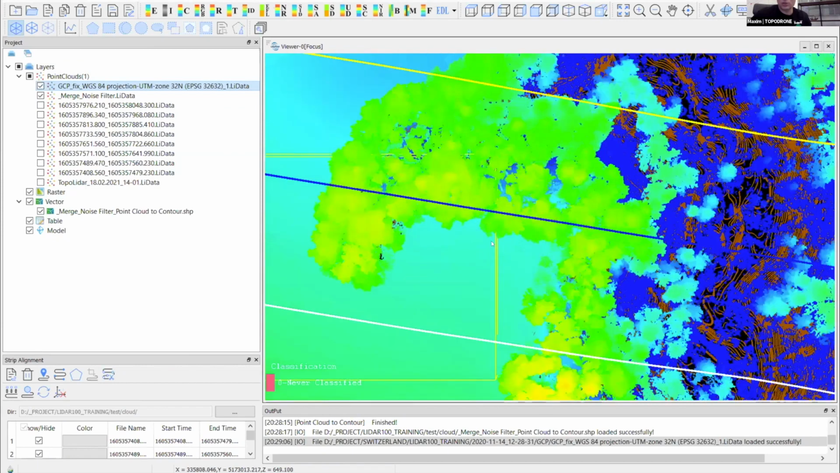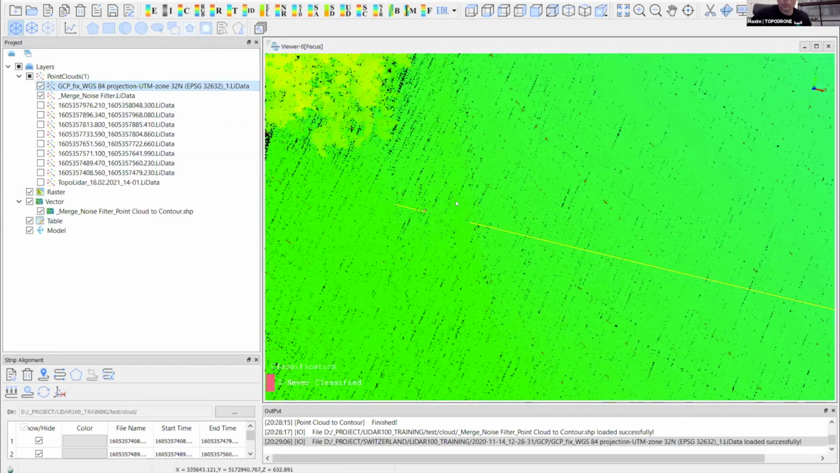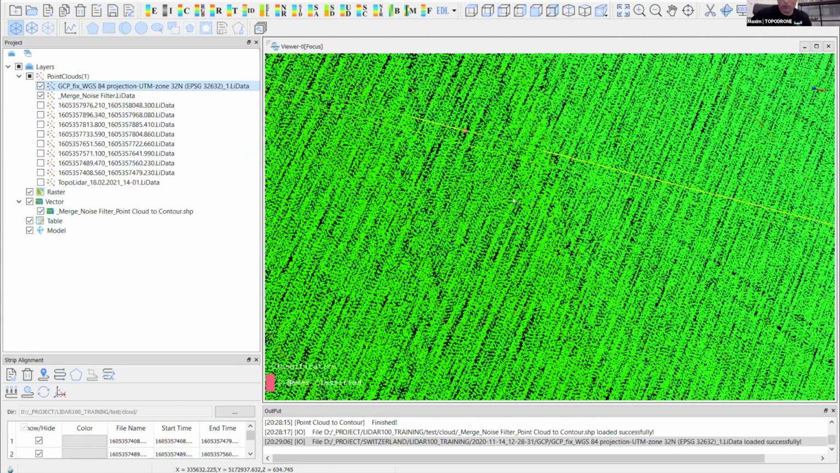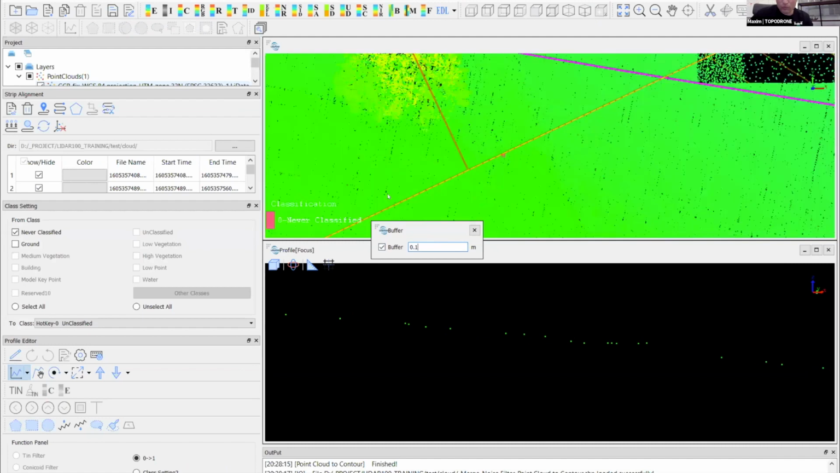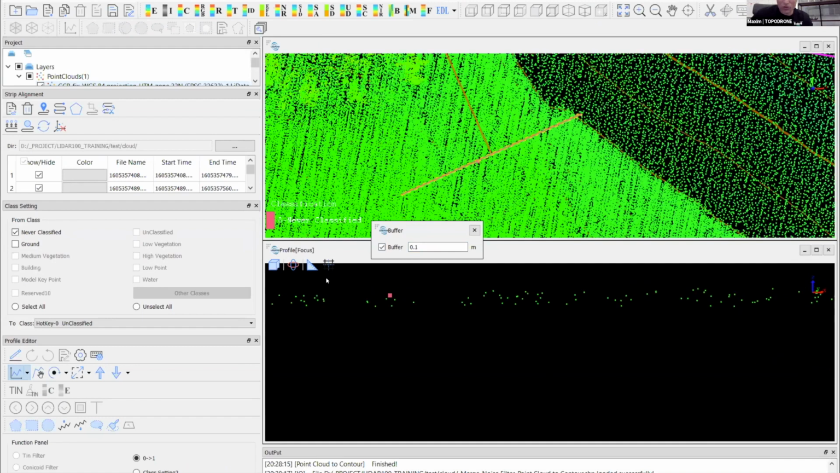Let's check the accuracy. With one point, we just create a slice of the point cloud. And let's measure the accuracy of this point to the point cloud.